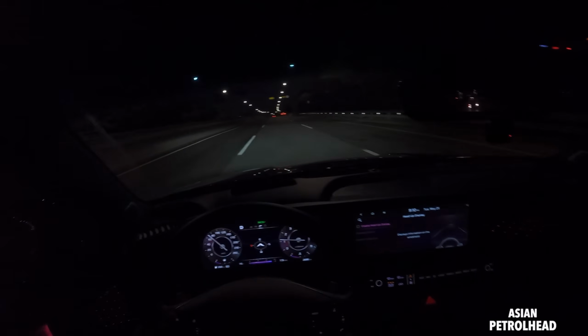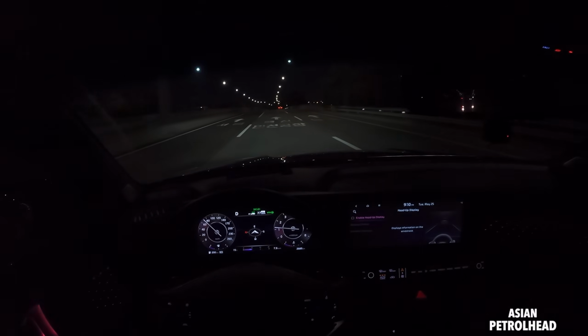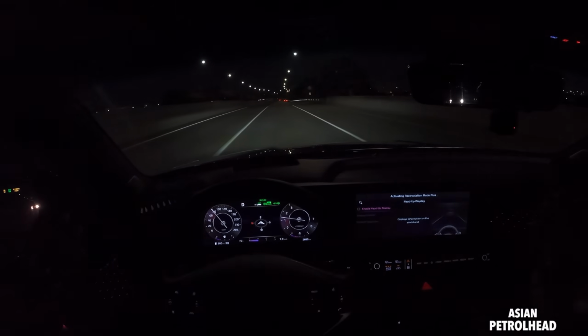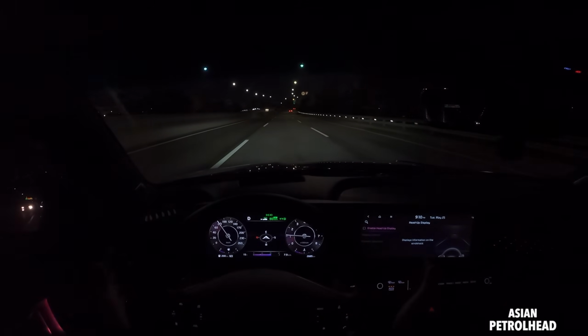So we have a camera detector, so let me just put the car into adaptive cruise control with lane keep assist, and as you can see, it's a very delicate system, just placing the car right on the center.